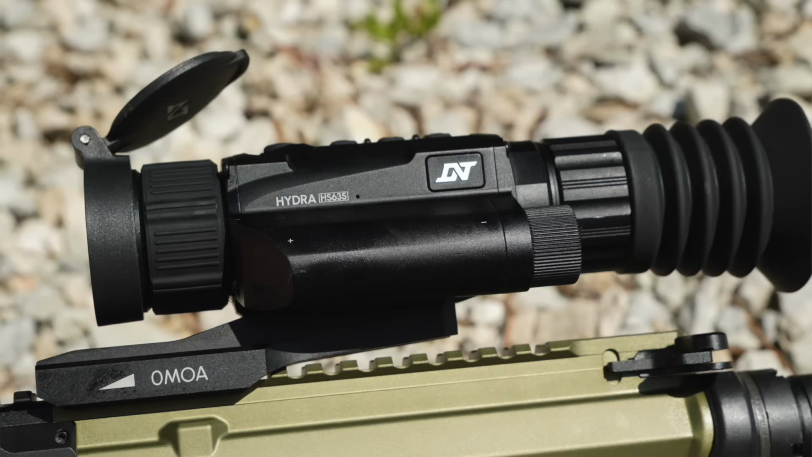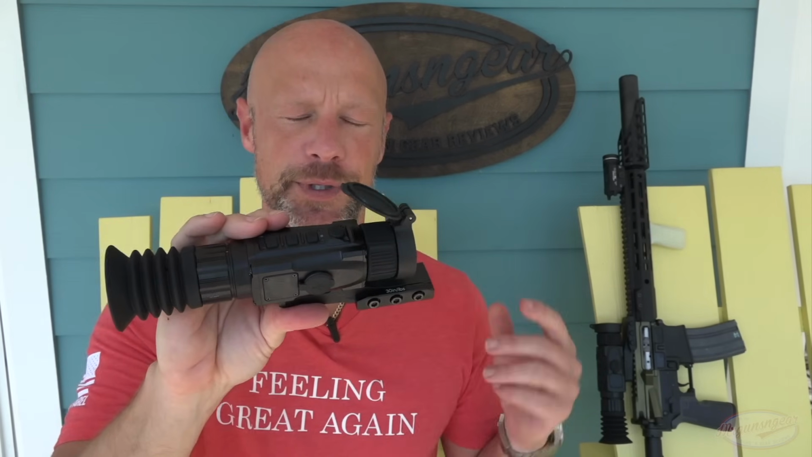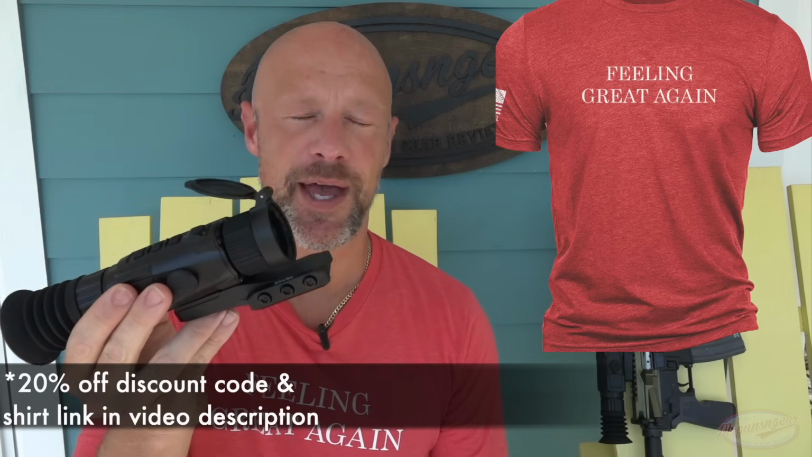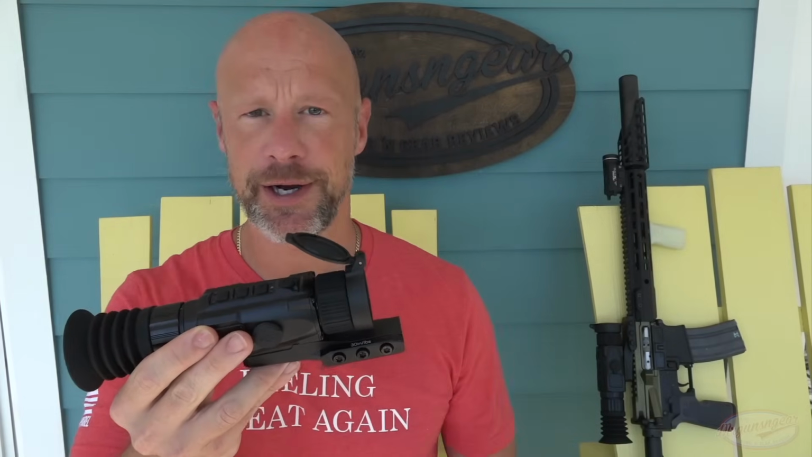And so what is it? Well, obviously it's a thermal optic. They have a couple different magnification points that we'll talk about as we go through the video, but as we have it set up here, it's set up as a scope. However, it doesn't have to do that. It can do all of the thermal functions, if you will. So it has a scope set up like we have here, with a ton of different reticles.